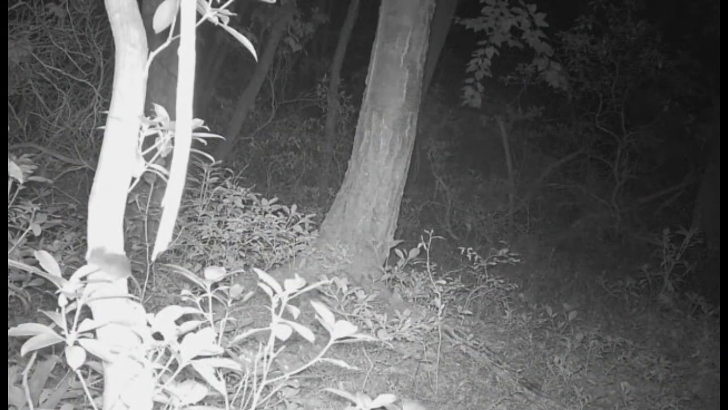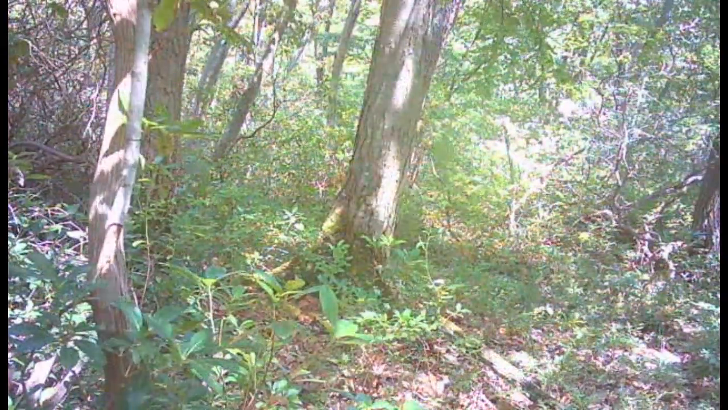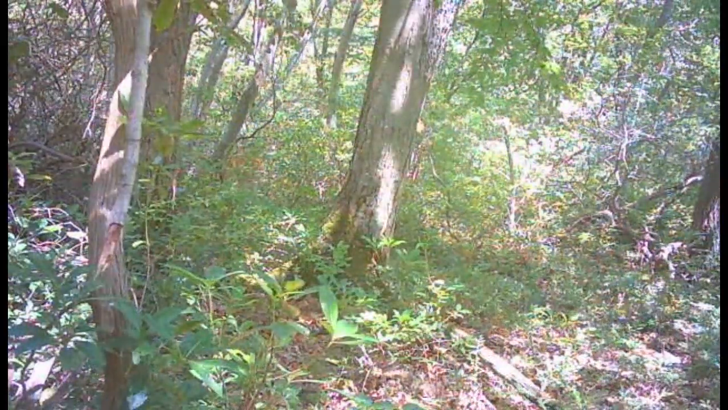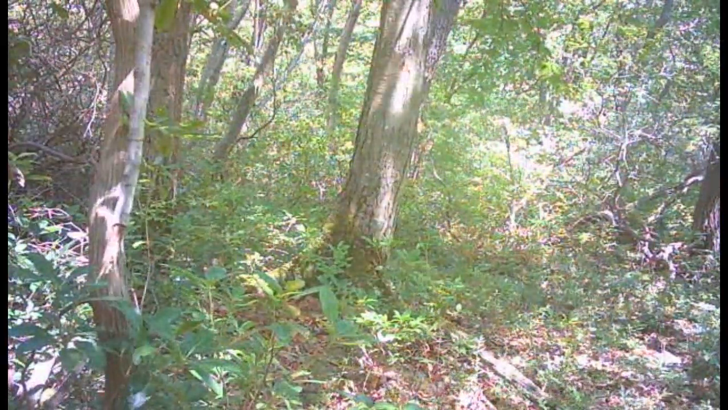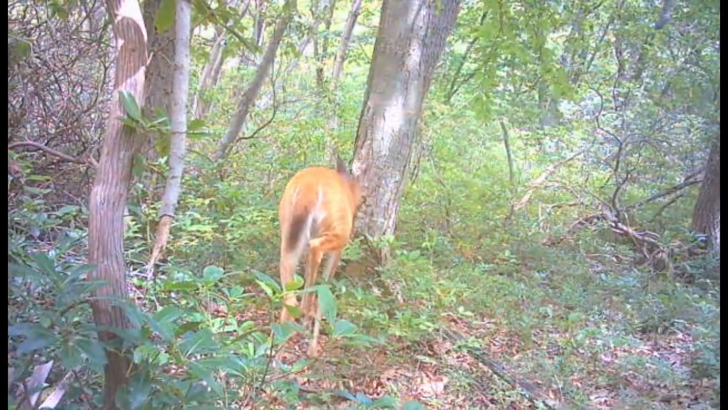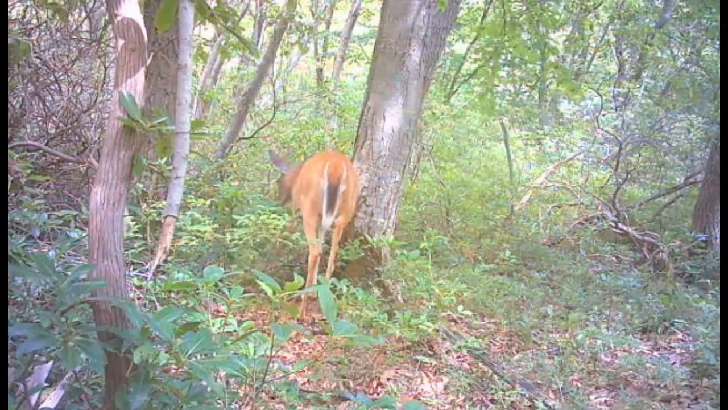And we got a mouse in here at night climbing up the mountain laurel and that stick there beside the camera. Another deer driving through. Another doe wandering through.